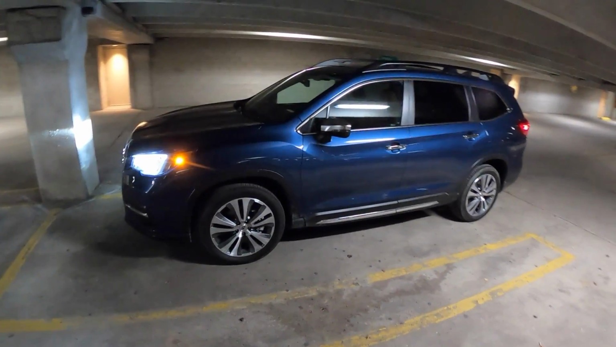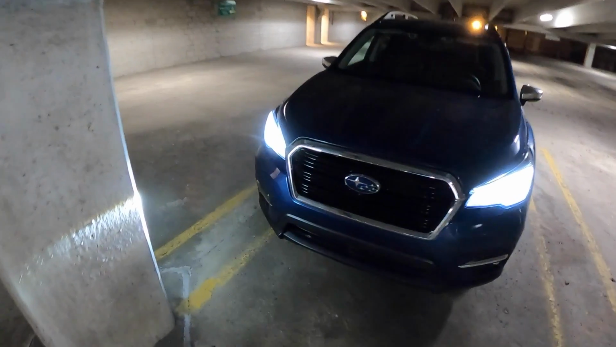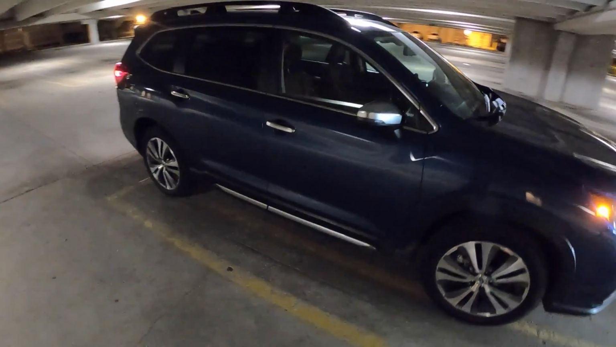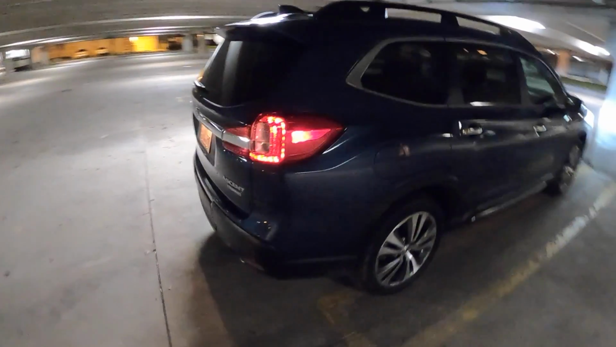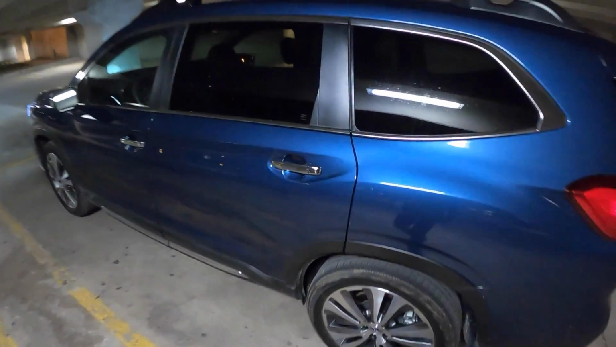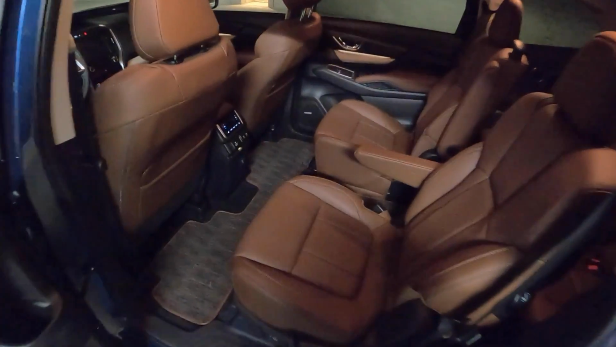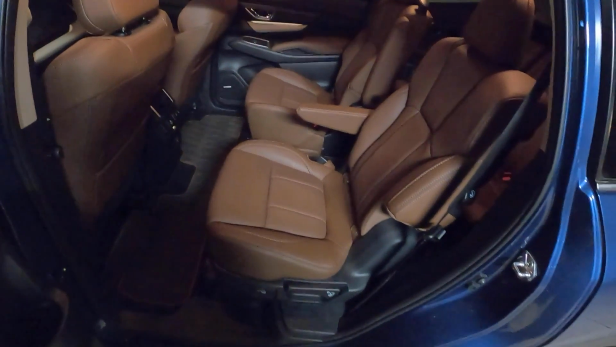Hey guys, this is my last night with the Subaru Ascent. I wanted to wrap up my week in this car and give you guys a night drive, show you what this thing is like in the dark. We'll also do an audio test with our new tracks, show you what this premium Harman Kardon sound system sounds like.